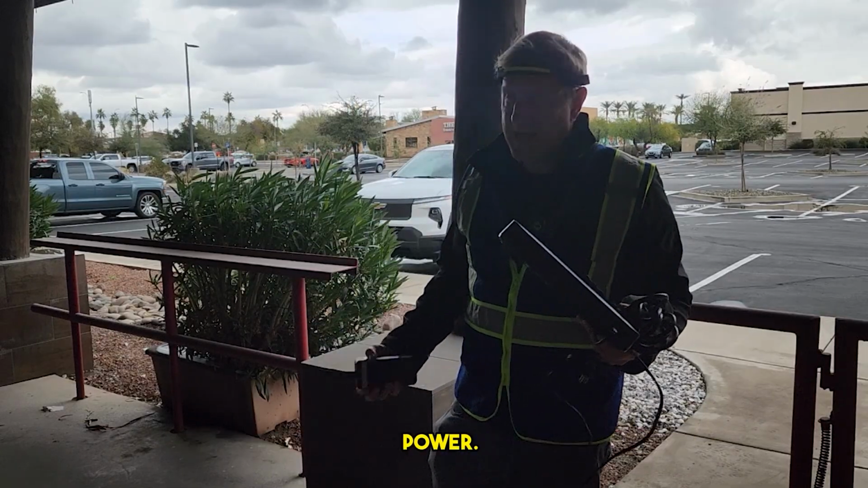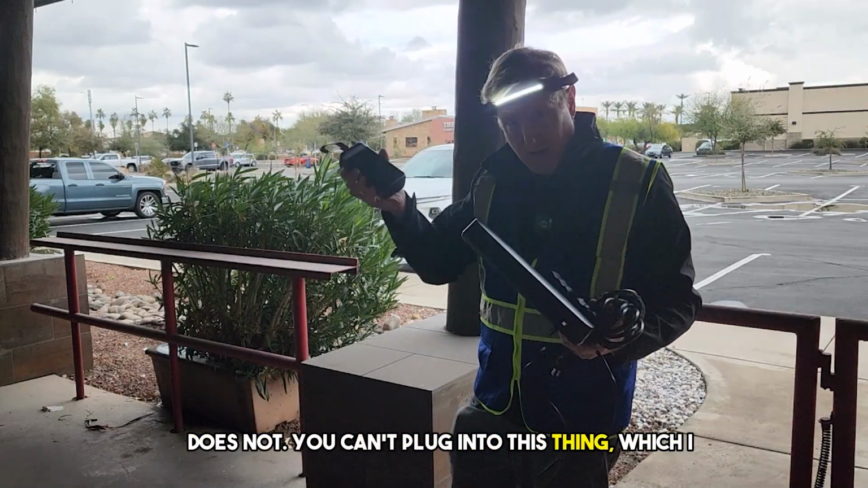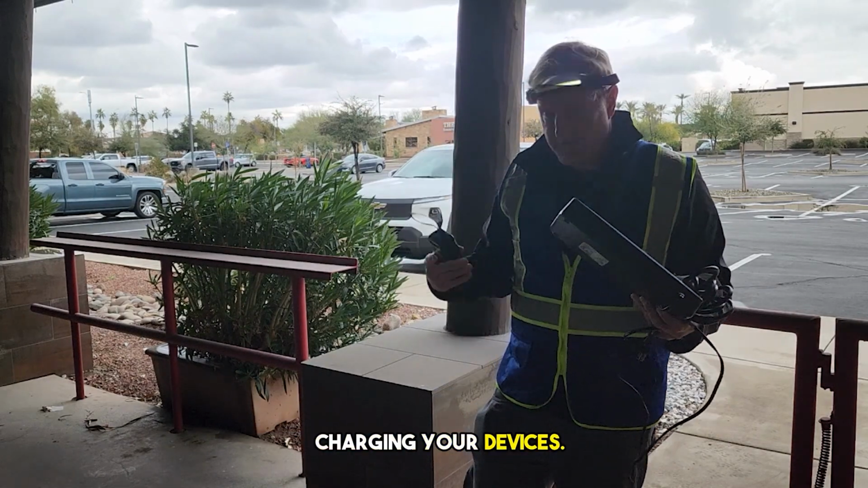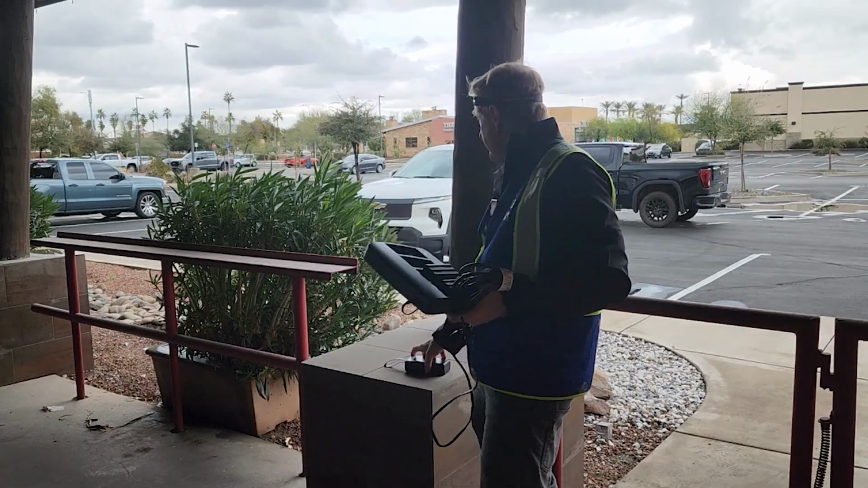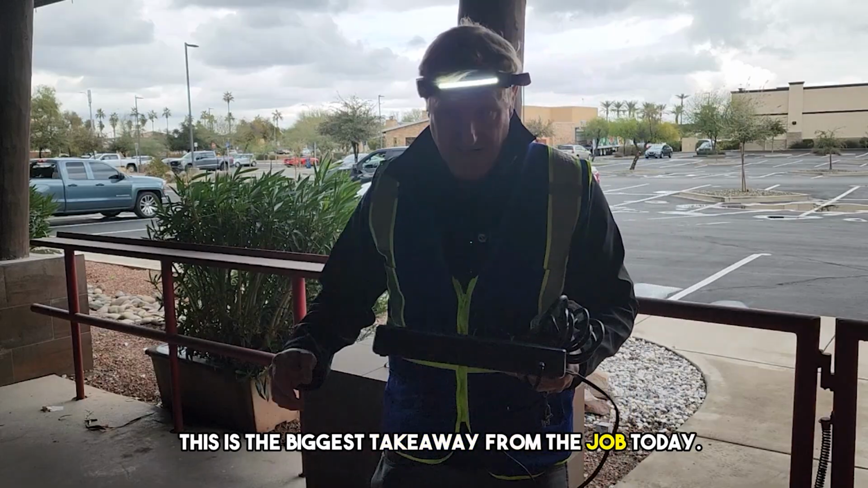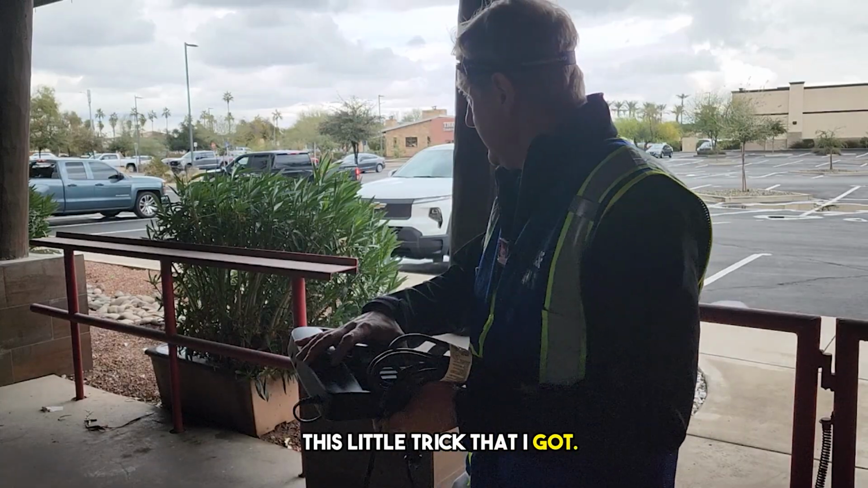Usually a job site has power. This one does not. It was supposed to have power, it does not. You can't plug into this thing, which I showed you before, which is handy for charging your devices. But this is the biggest takeaway from the job today. So let me show you this little tip and this little trick that I got.